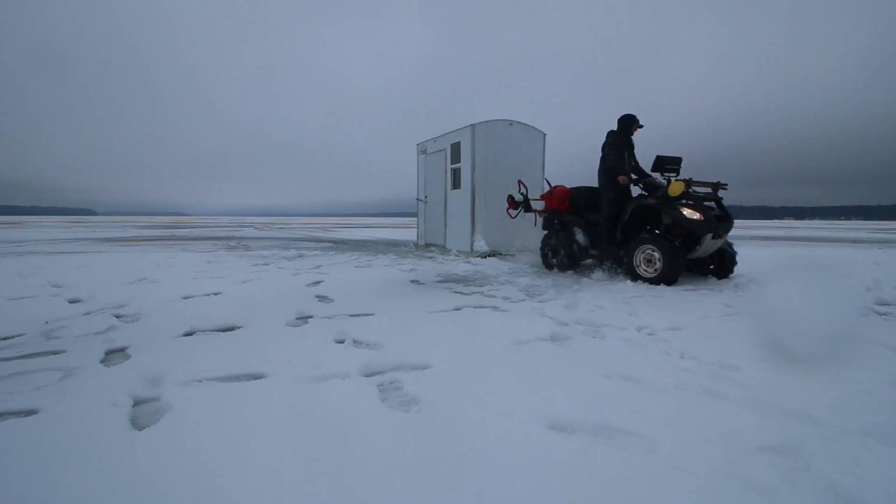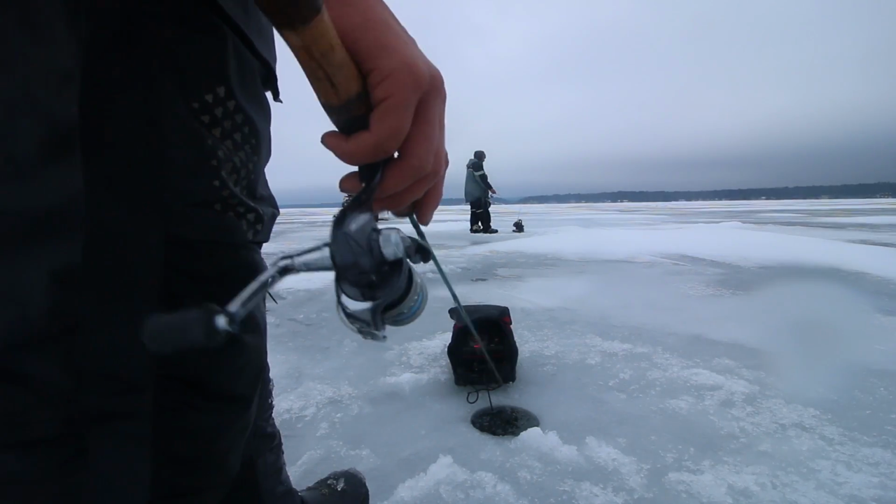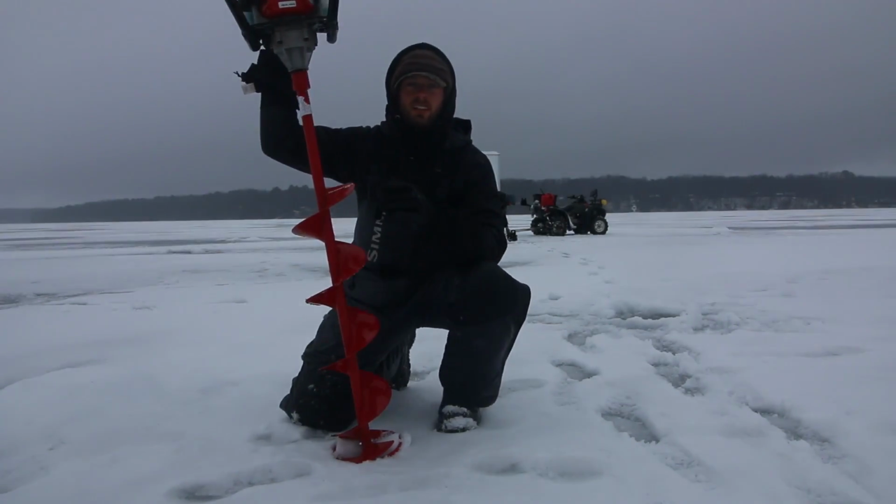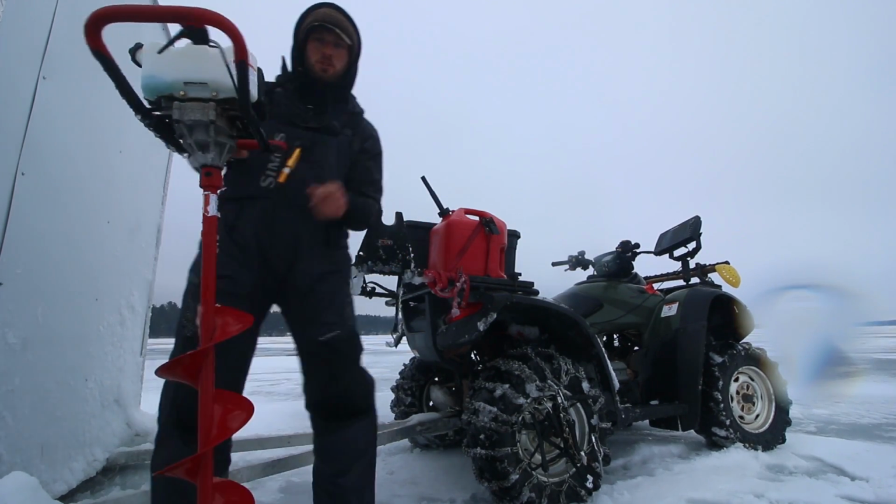We're gonna do a ton of running and gunning. It's been a pretty good bite up here, targeting a lot of these fish in a lot of different locations. So we're gonna go into a lot of how you cover a ton of water up here and be successful on a jig. We're gonna do a lot of holes, move fast, hopefully catch a few walleyes. Stay tuned. One thing I wanna stress is how important it is to drill lots of holes.